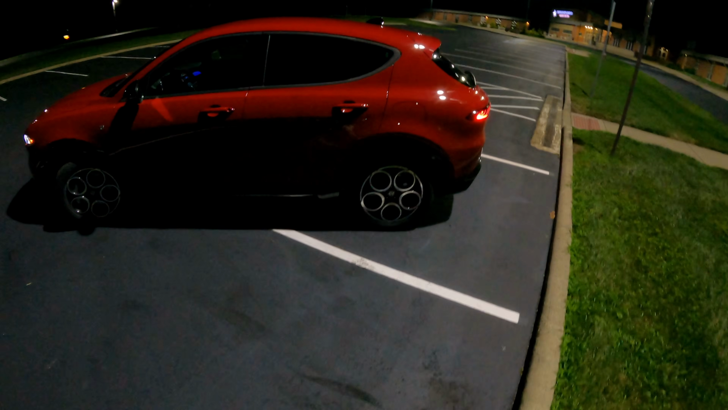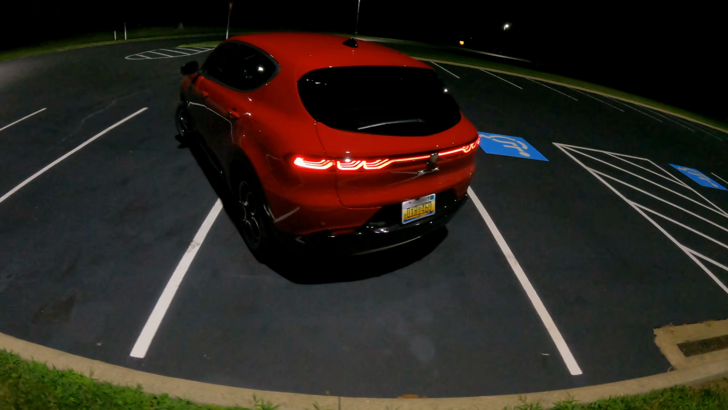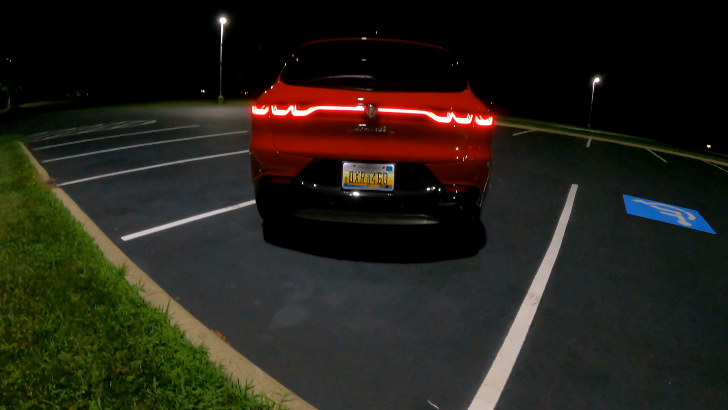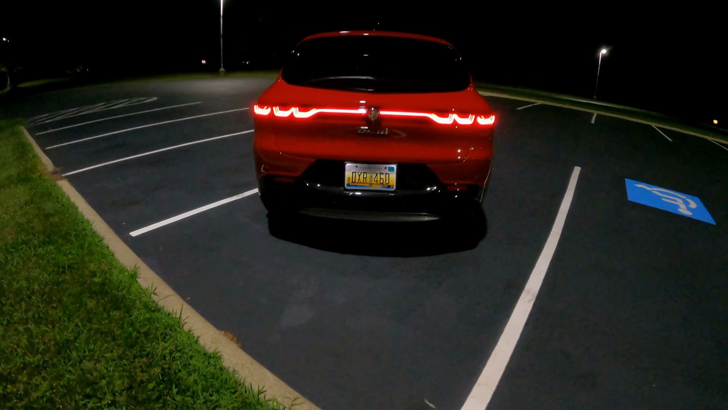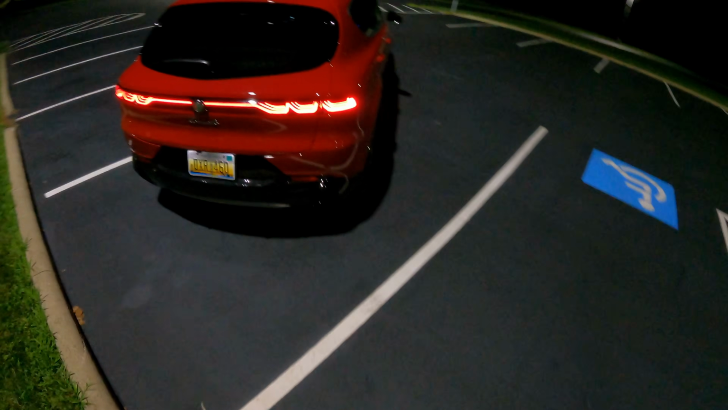This thing looks really sharp at night. This is finished in Rosso red. It's a $500 option. And this LED light strip in the back really looks sharp. Definitely sets it apart from other cars on the road. It's very unique.